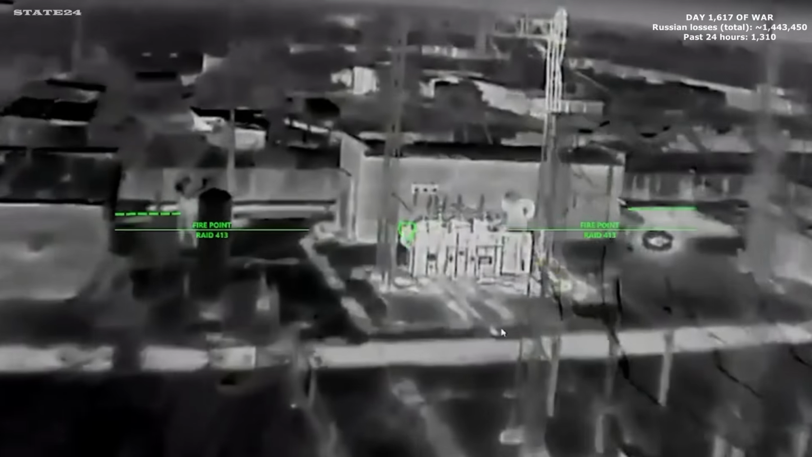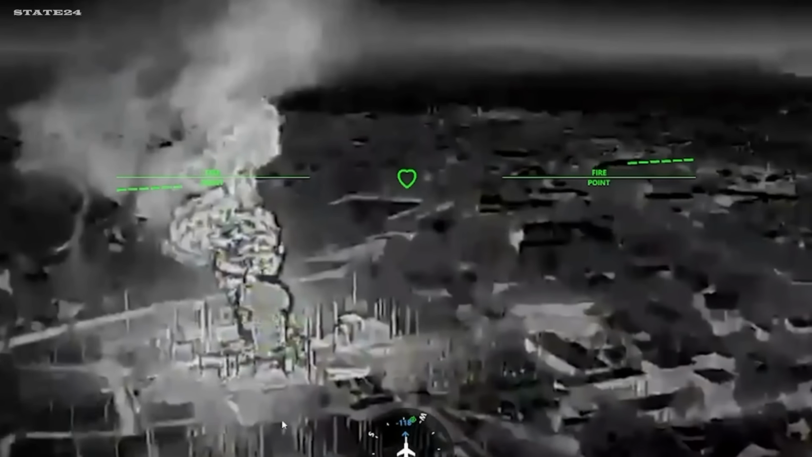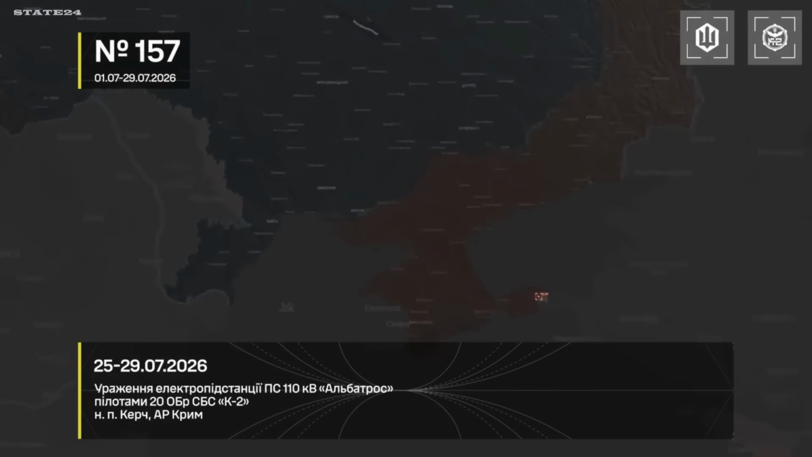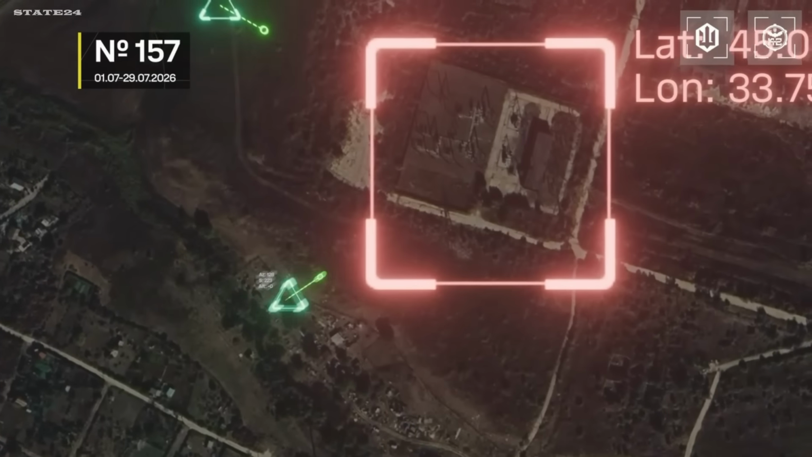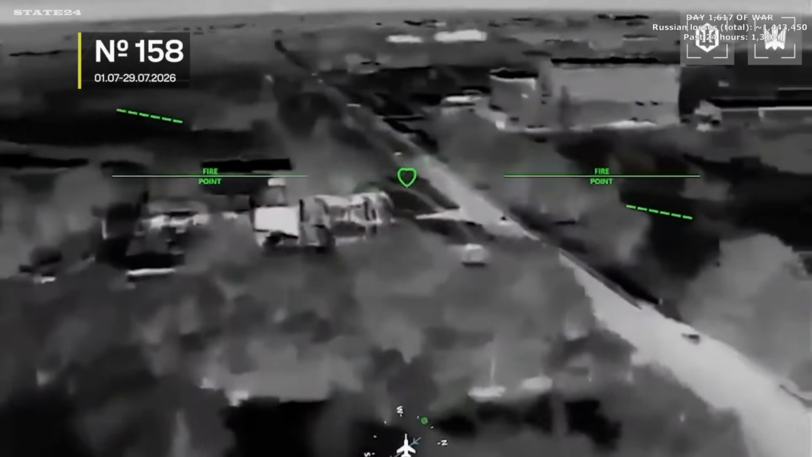July 29th, 10 more electrical nodes struck across Crimea and occupied Kherson and Luhansk oblasts. High-voltage substations in Kerch, Feodosia, Kirke, and Yevpatoria, including 330 kilovolt and 220 kilovolt nodes, the highest capacity infrastructure in the peninsula's grid. Since July 1st, 164 energy targets struck in total.